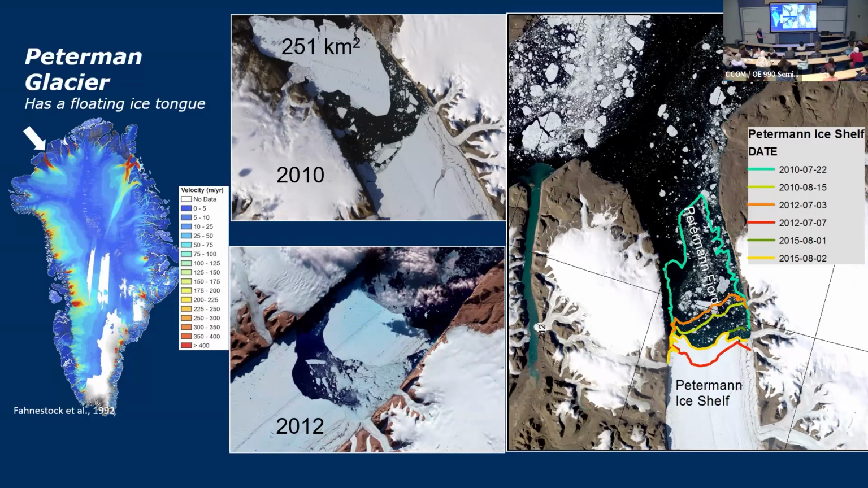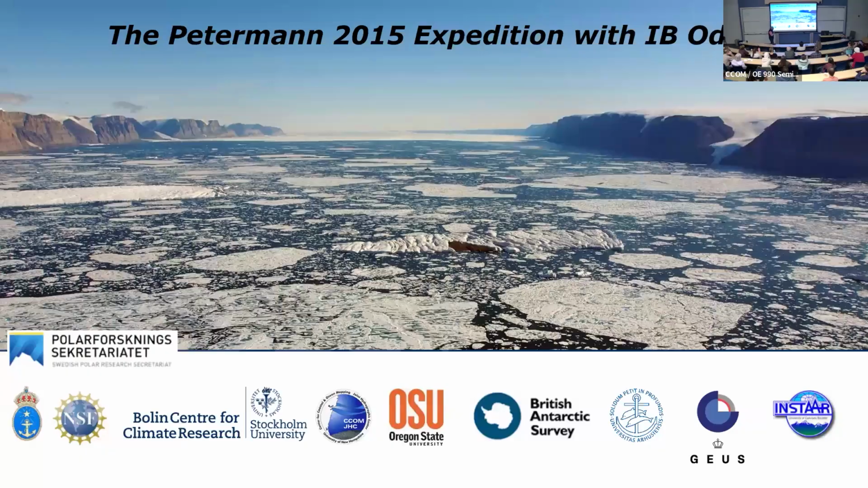You could see how far it fell back. An ice tongue grows. It's like a river flowing all the time. It's moving forward. But in this case, the forward motion was more than compensated for by that failure of the ice tongue. And so we had an expedition on the Oden in 2015.